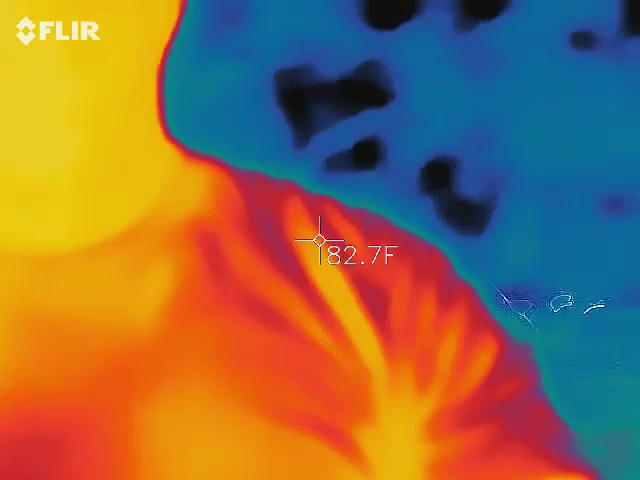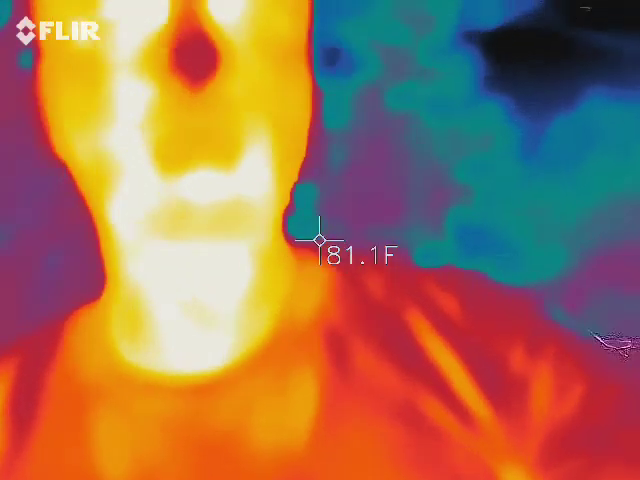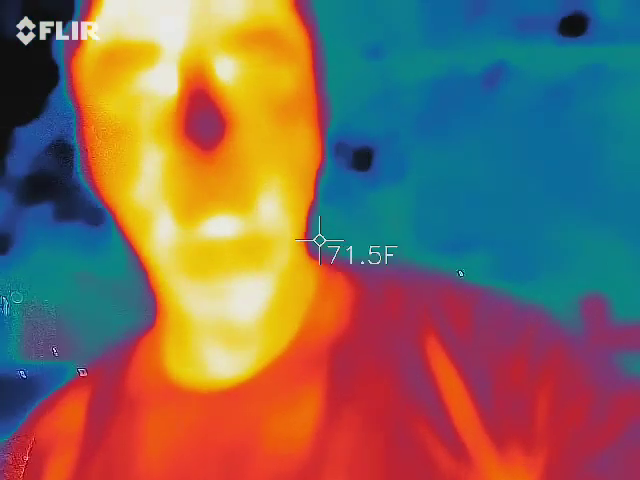This is used by mechanics and firefighters to actually help people. So this is why I wanted this particular camera. So you guys can all see me in there, right? I'm orange, red, and yellow.